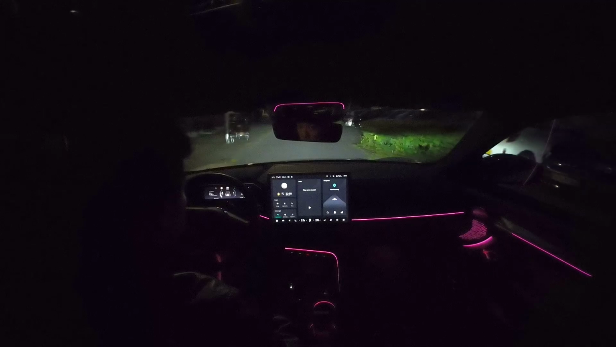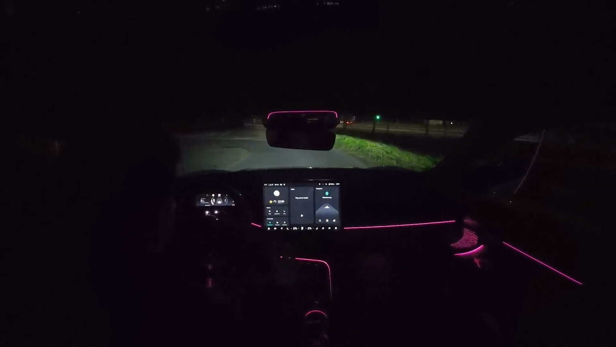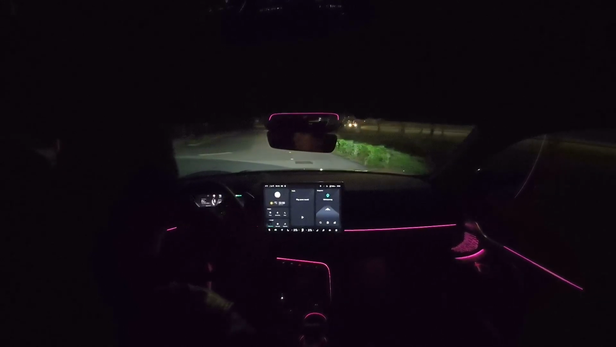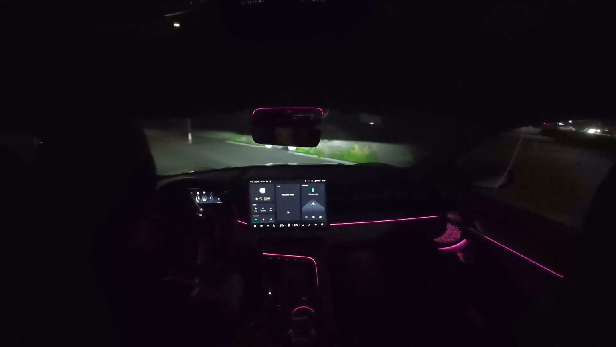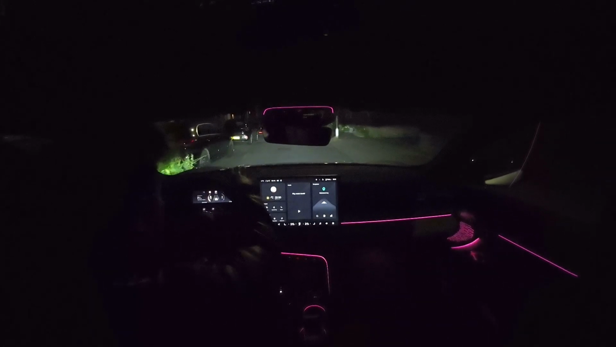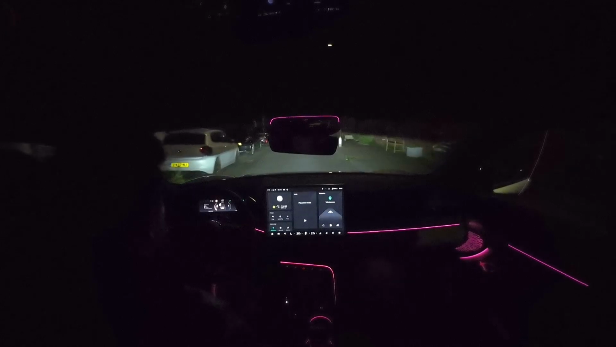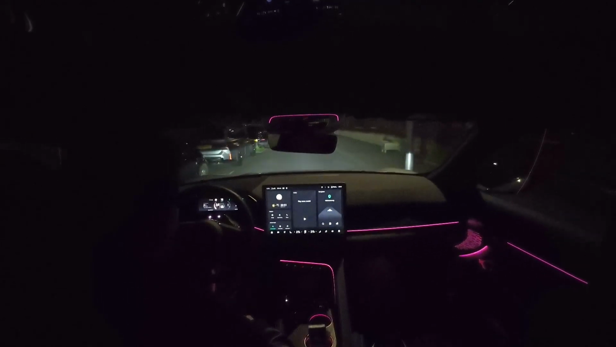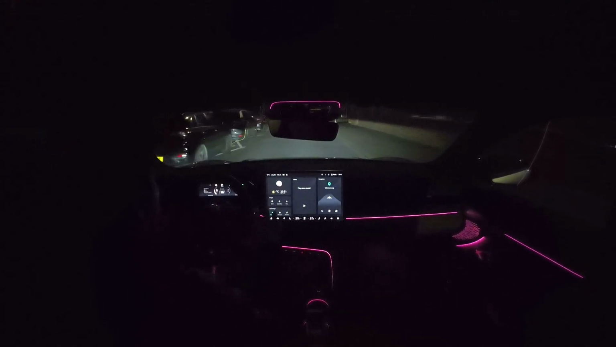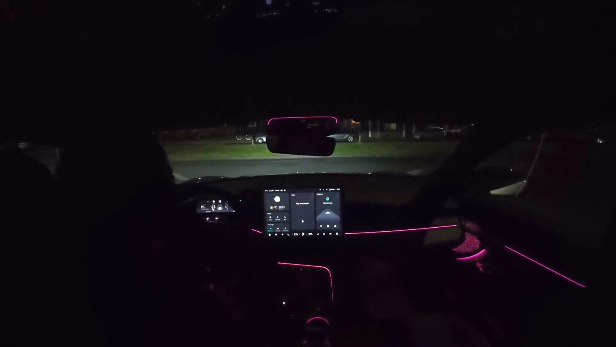So what do you guys think of this interior lighting, the ambient lighting, and also the great LED lights in the front? You know, it's really nice. It's like this kind of headlights of this Zeekr, and it does drive very comfortably during the night.